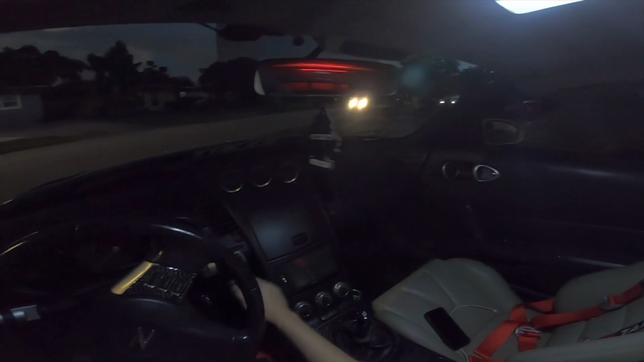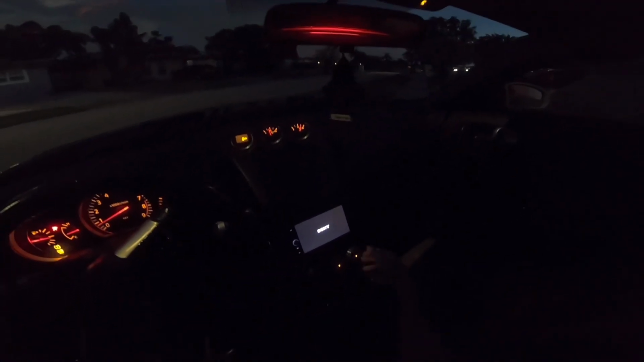So, oh, that's what happens when you don't drive your car in so long. Literally just stole the car right now. Well, sucks. But yep, hopefully I don't stall the car again.